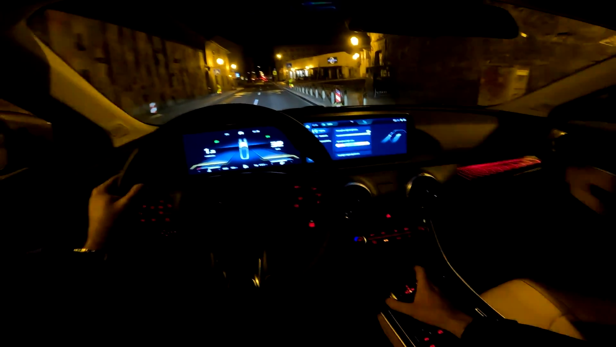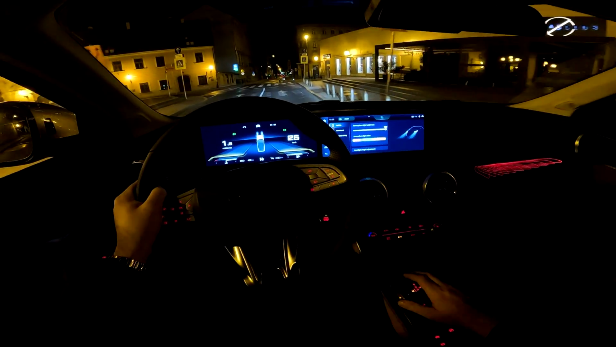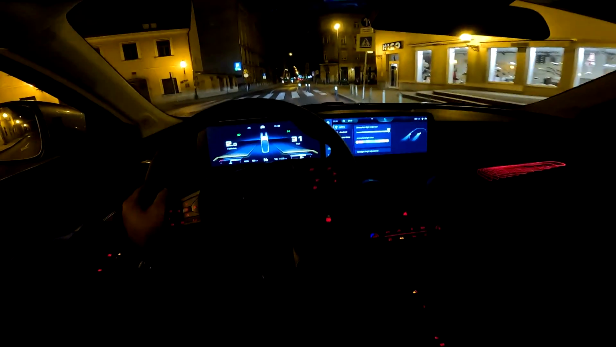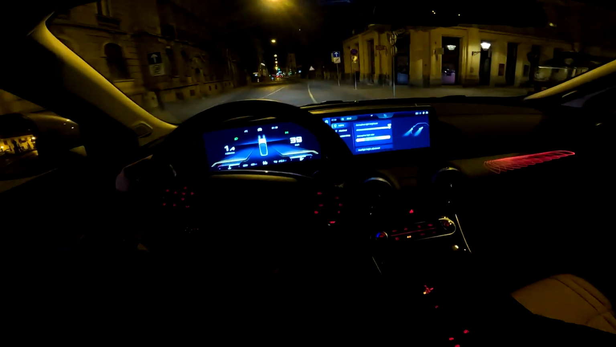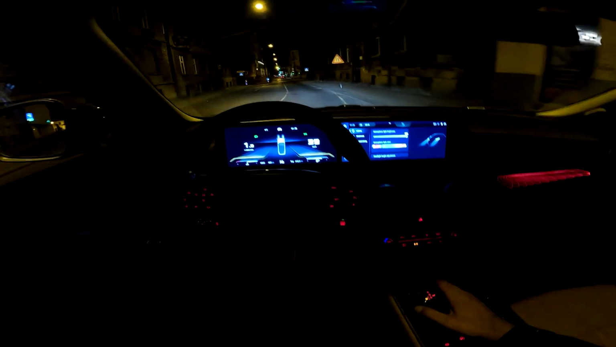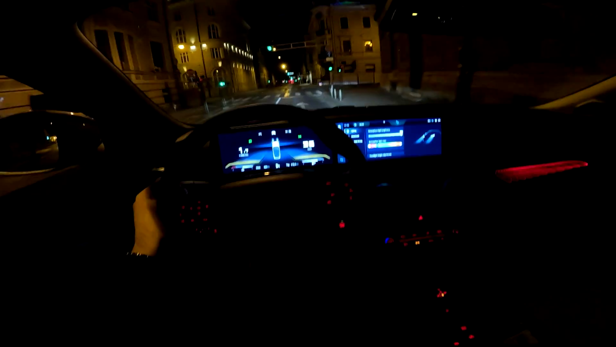You can also change the gears manually, so push the gear lever to the left, and now if you push it forward, you change to an upper gear, and then push it towards you for the lower gear, so you can play with that as well, and then put it back to the right to go into drive.